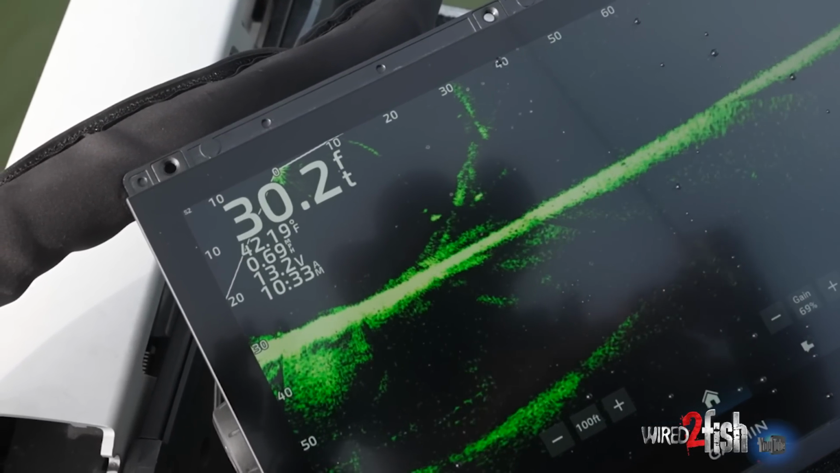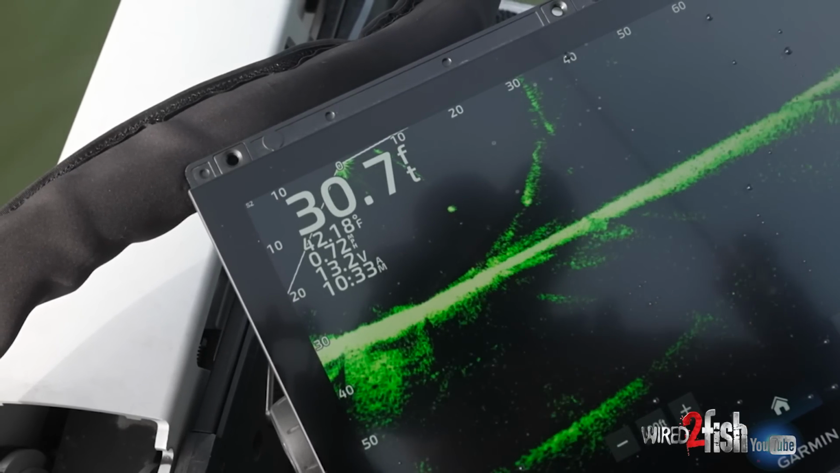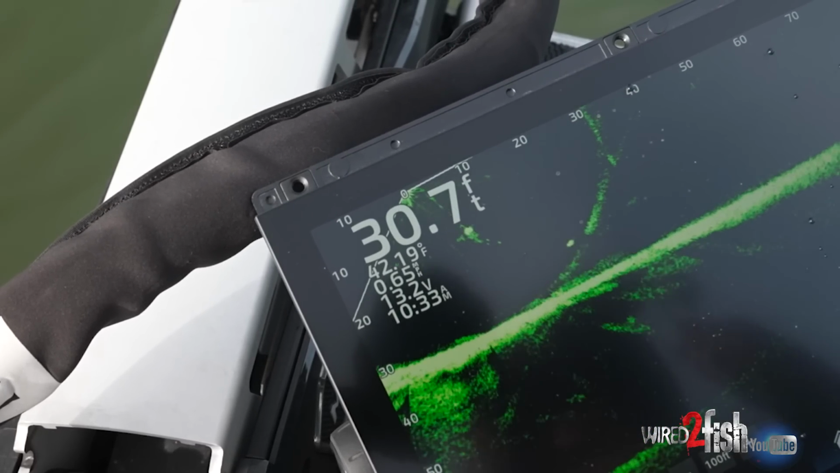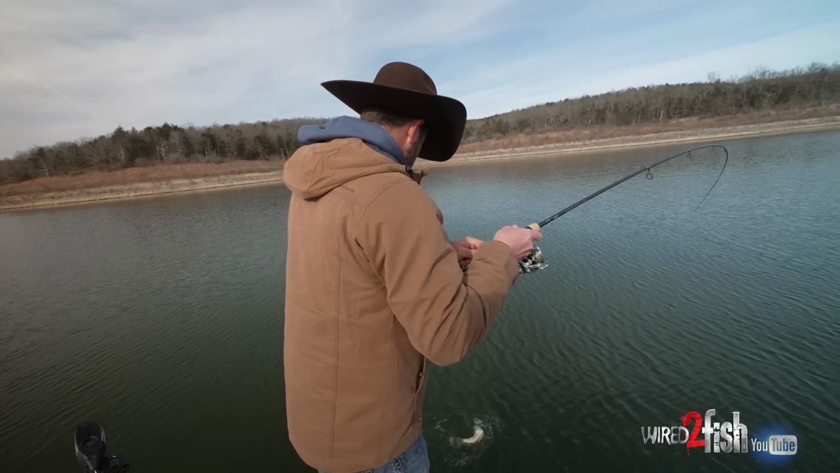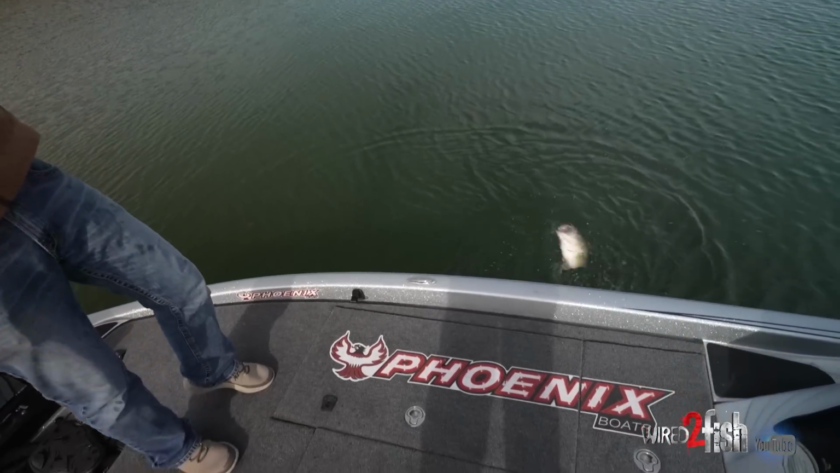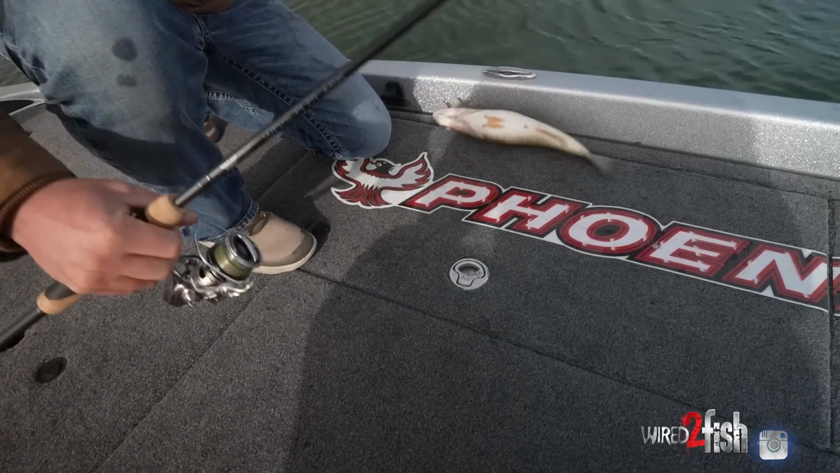Oh, here he comes. Come on, dude. I got him. Yeah, largemouth, swimming with two of his buddies. I'm gonna see if I can flip that one. Yeah, that one's a little bit fatter there.